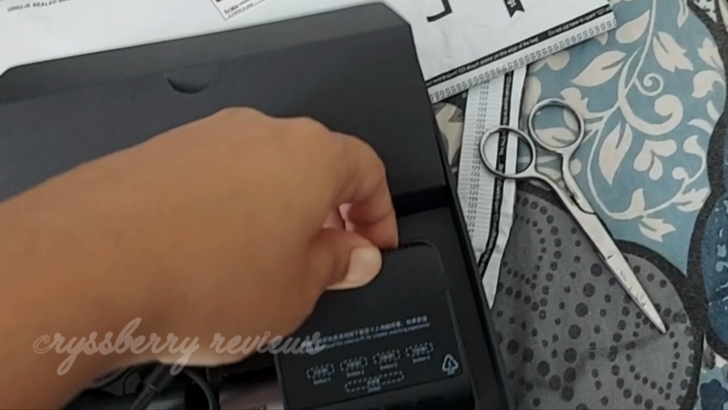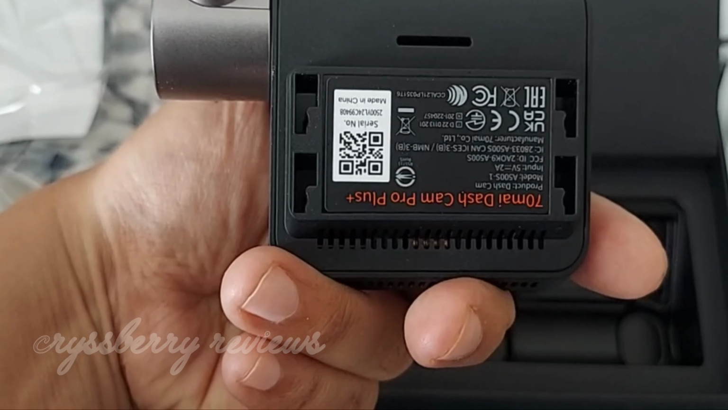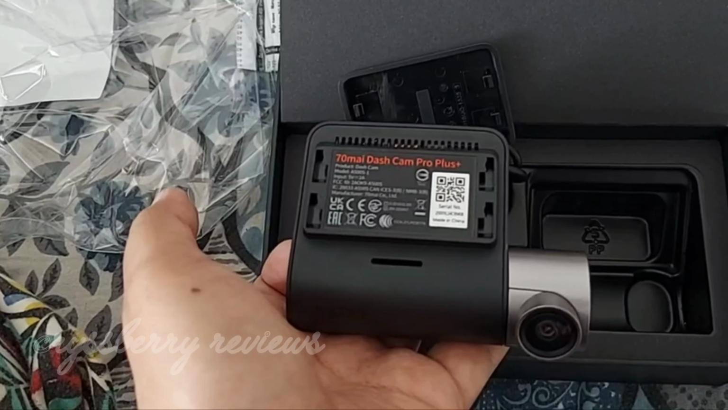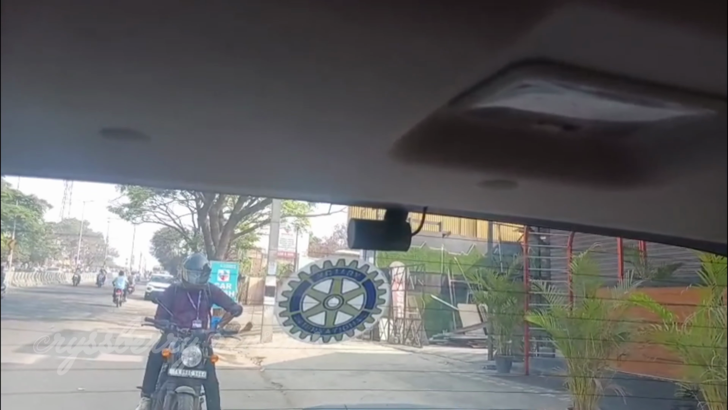Okay, so let me show you. So this is where you have to fix the front camera mounting adhesive, and then you can paste it on the windshield. And apart from this, you don't have an SD card included, so you will have to buy one. We got it installed at a car accessory shop, and that is the front camera, and this is what it looks like after getting it installed, and that is the rear camera.